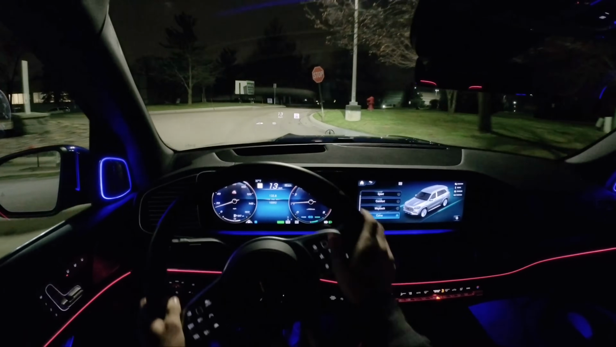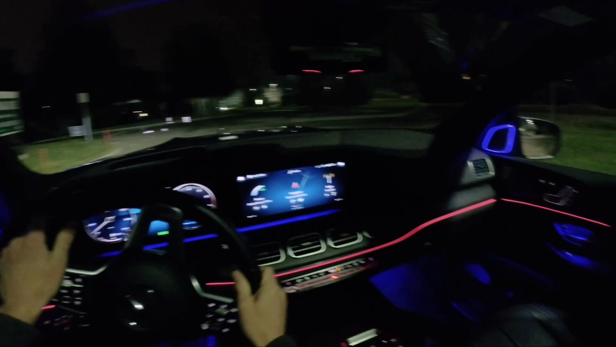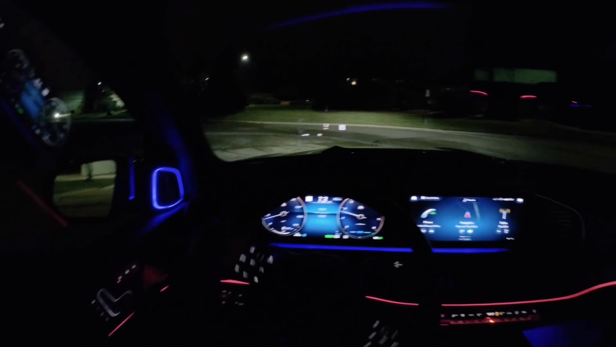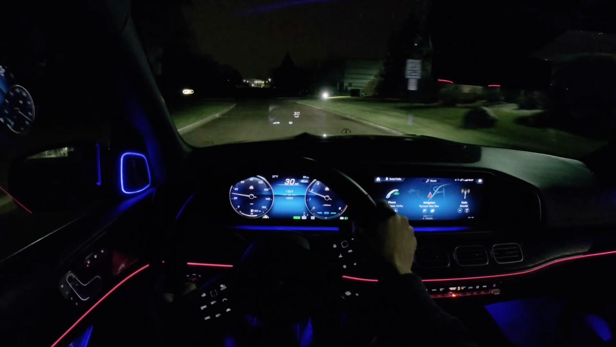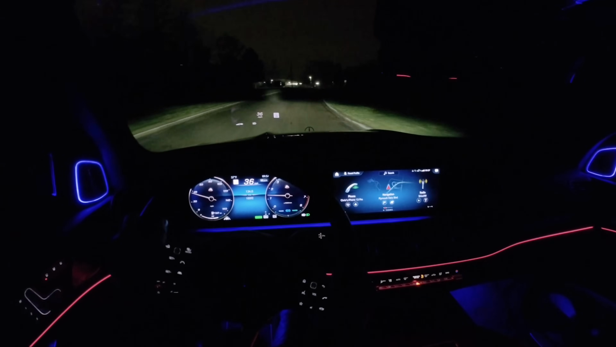And of course there's Curve, which is my favorite drive mode. It kind of reduces the G-forces around corners by leaning into the turn. A pretty wild feeling. It's subtle, but it adds to the overall general comfort of driving this thing, especially if you're on a windy back road or hustling it through some corners.